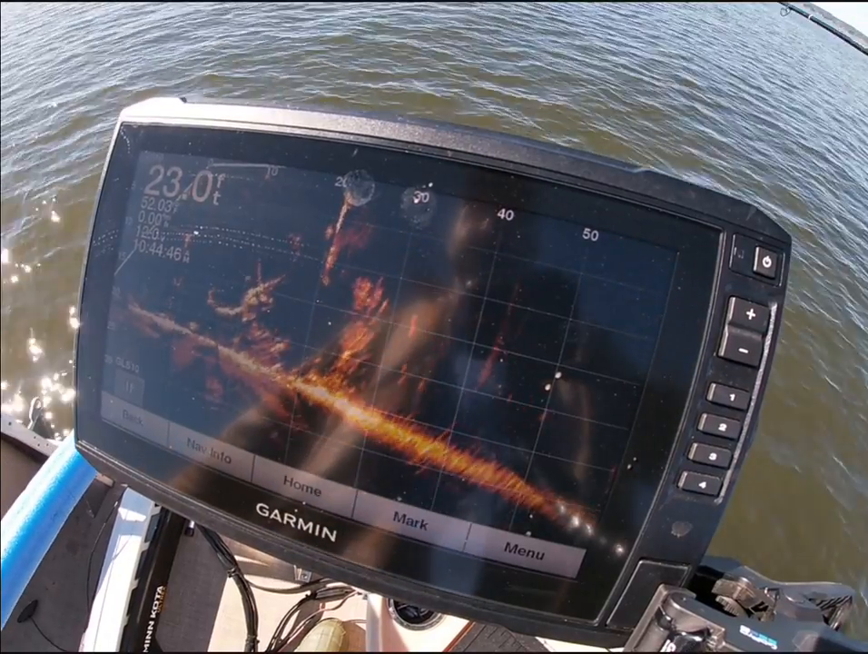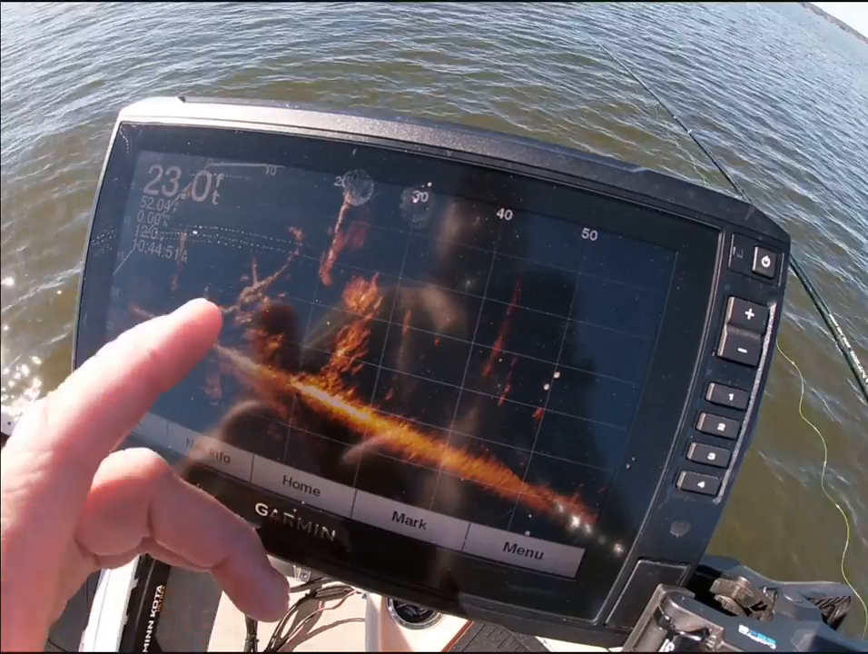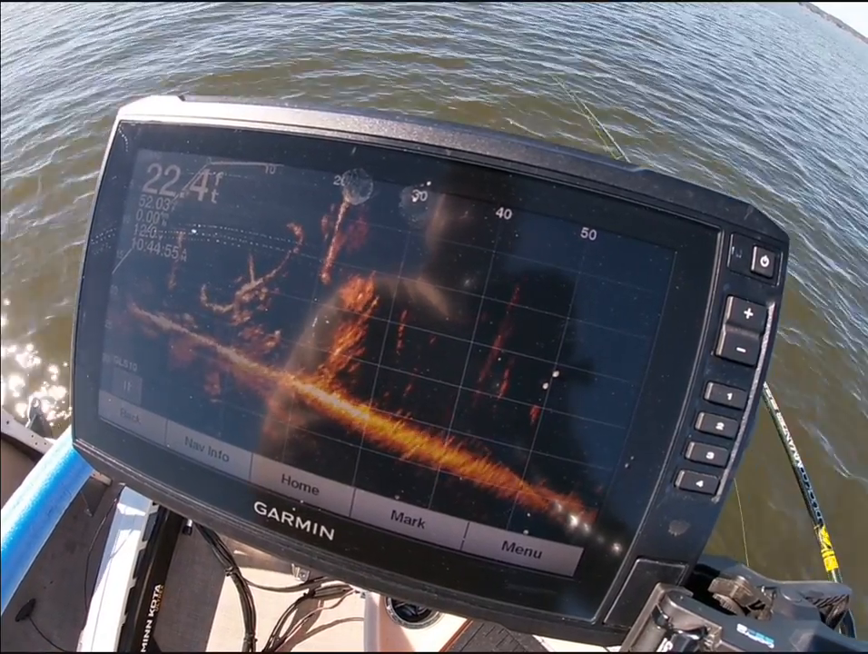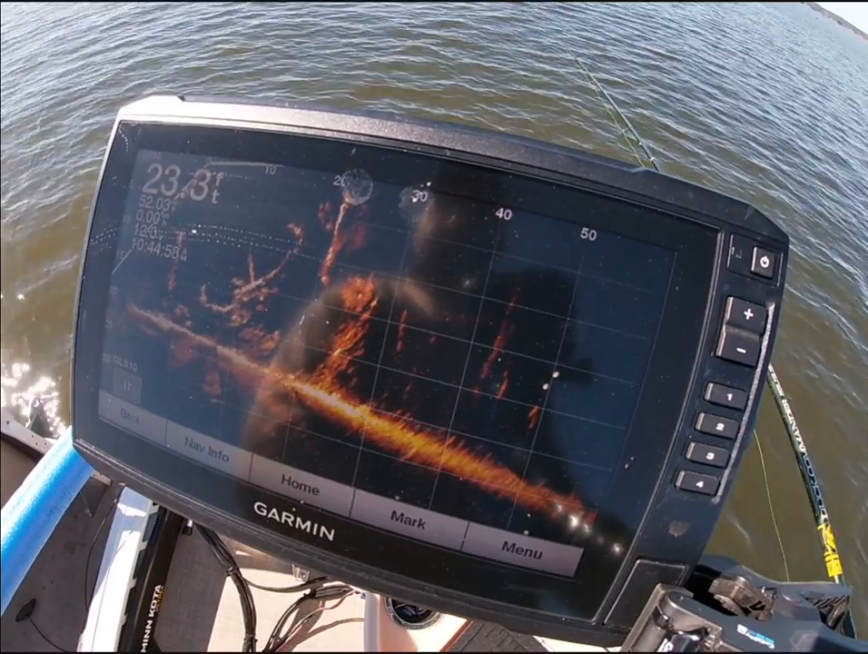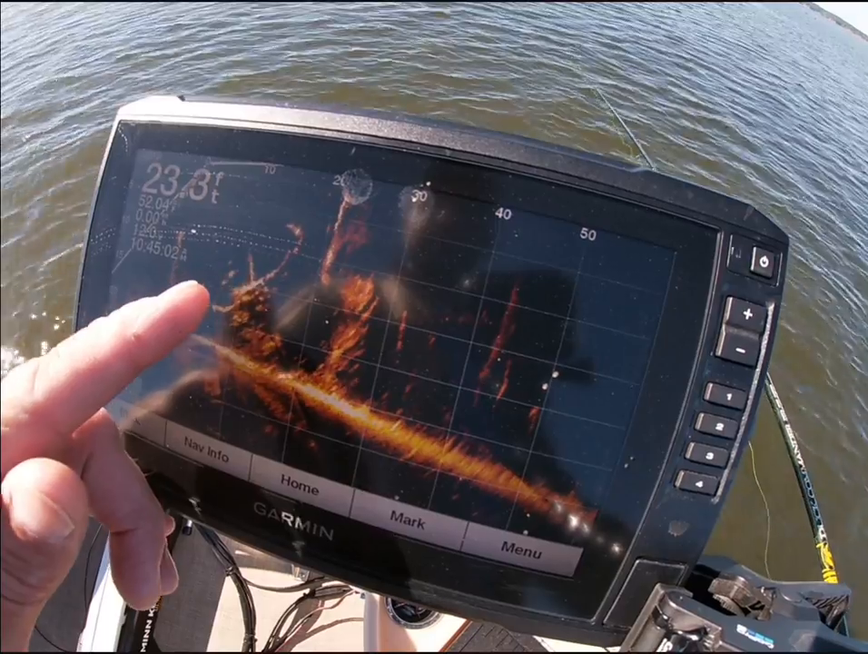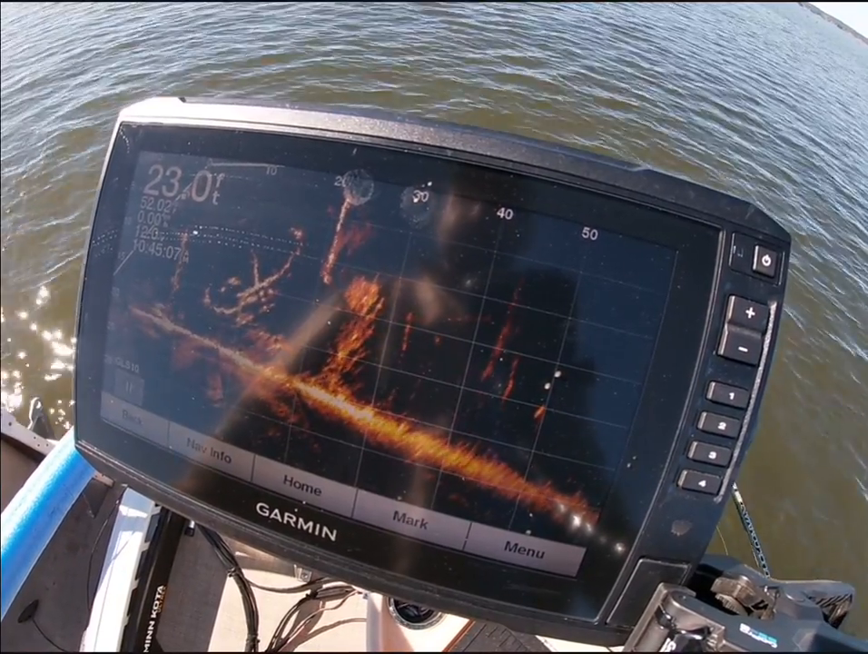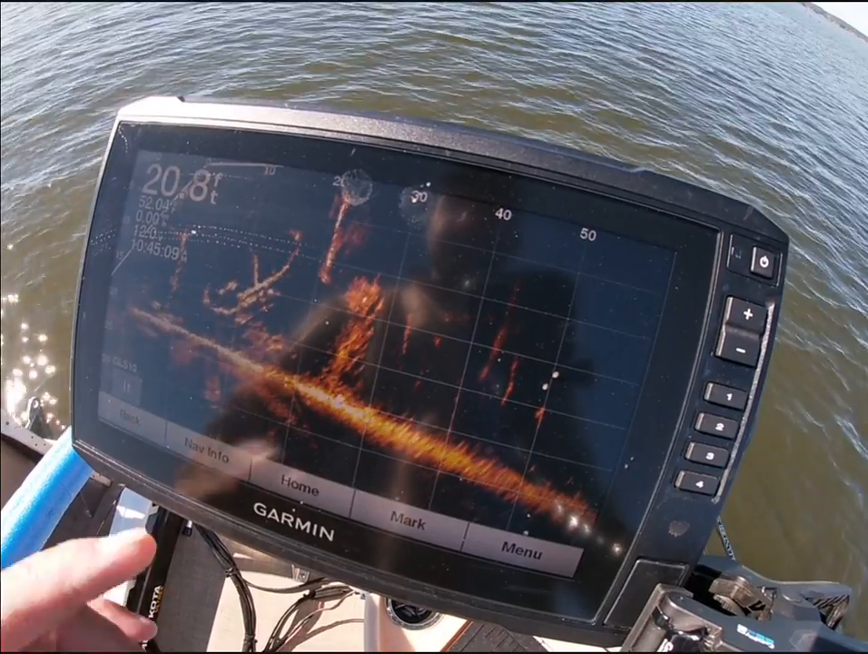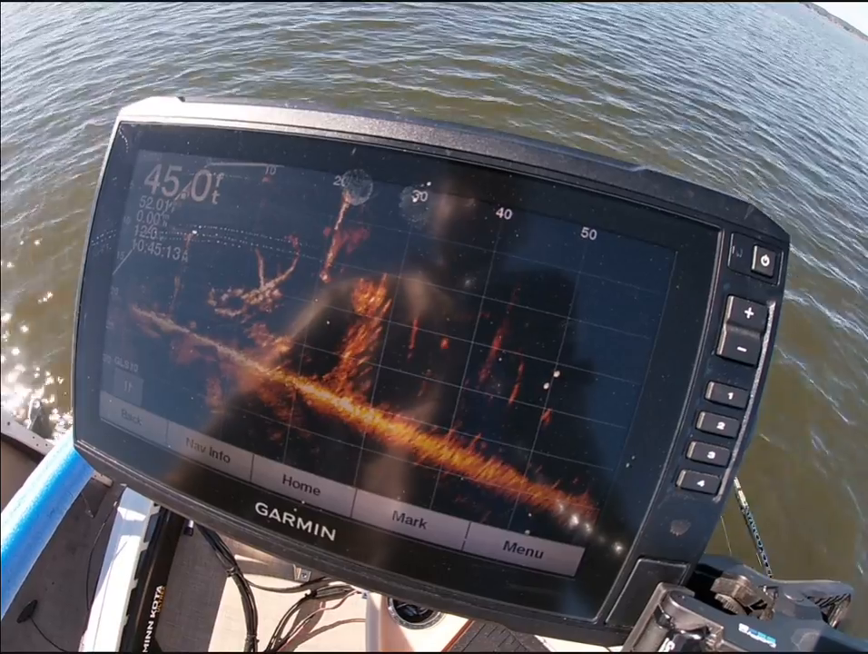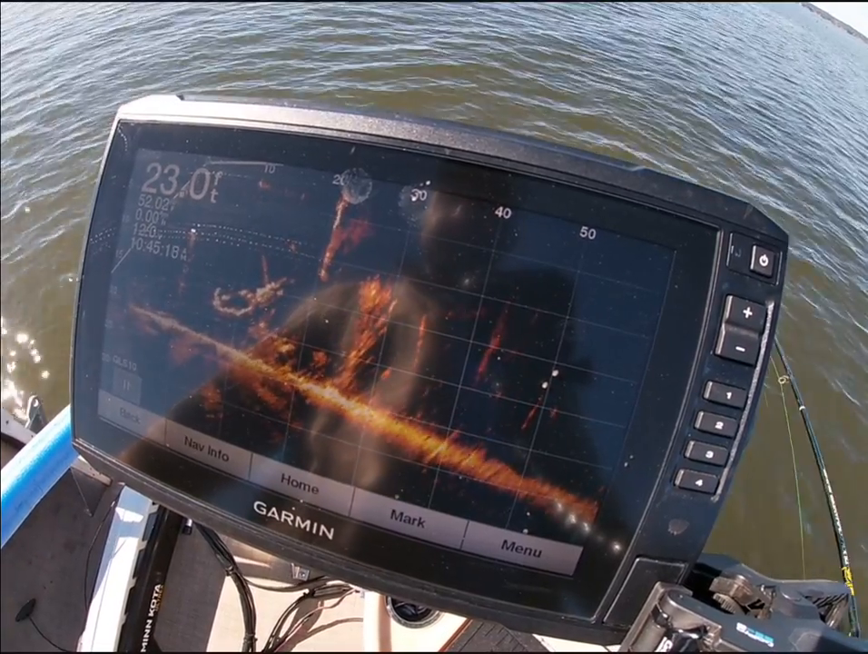There I am. Okay, there I am falling back. Right there. Fish right in front of it. Got two right there on me right now. Looking at it. See, I got 3 fish right around that jig right now, and none of them are taking it. See what I'm saying? They've lost interest in this one.